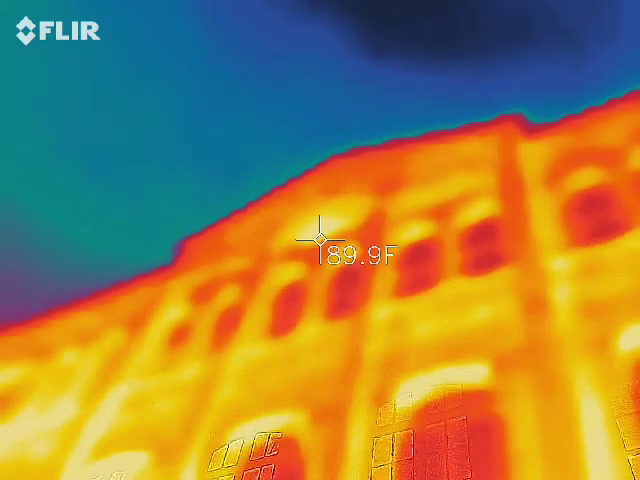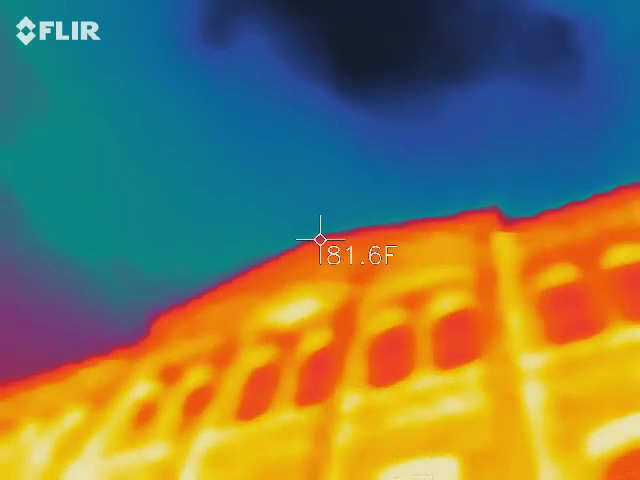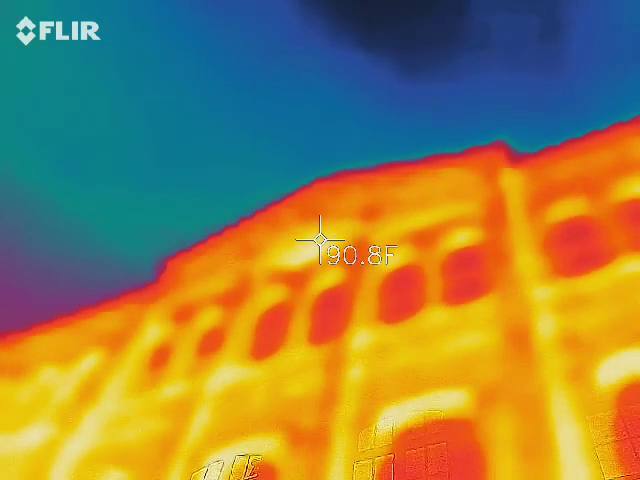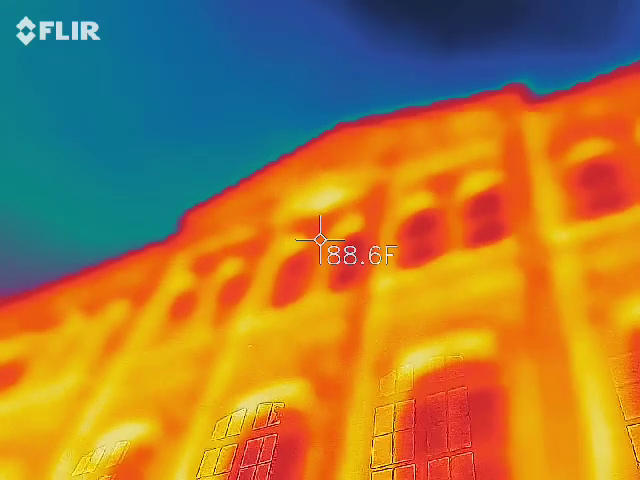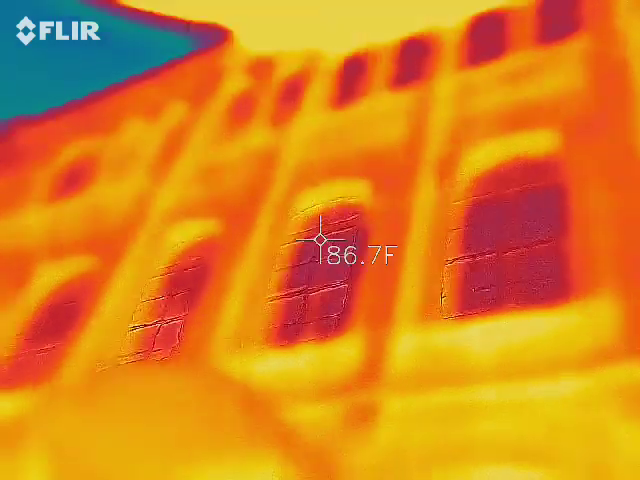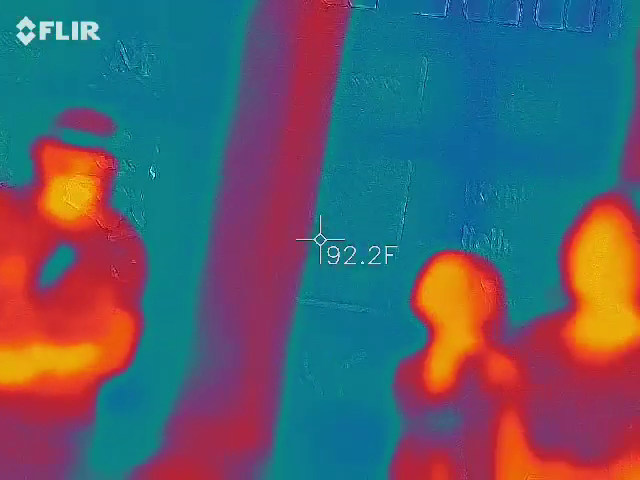So, what do you have on yours, Kameren? At the top I had 87, 88. Okay. And then right there at that archway there, I've got 90, 91. And then just below that, back down to 88. Okay. Interesting. So we're getting different reads based on the different guns.